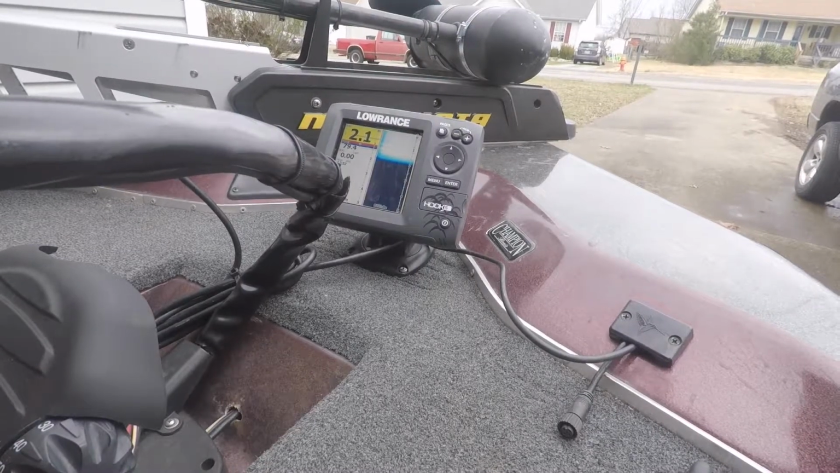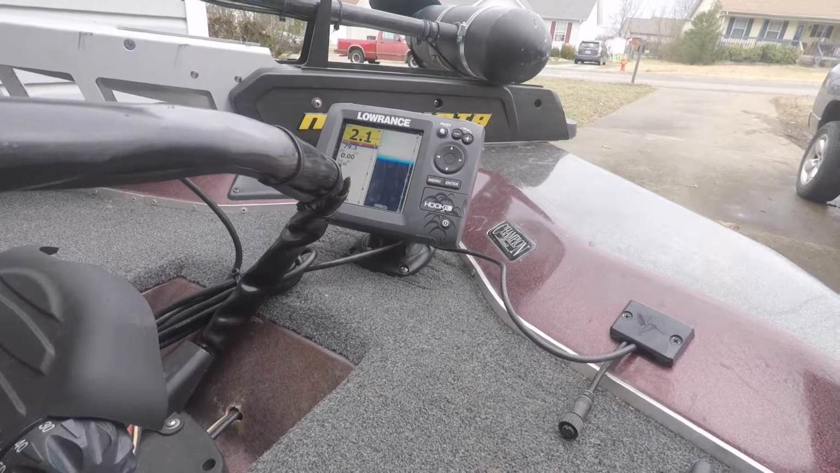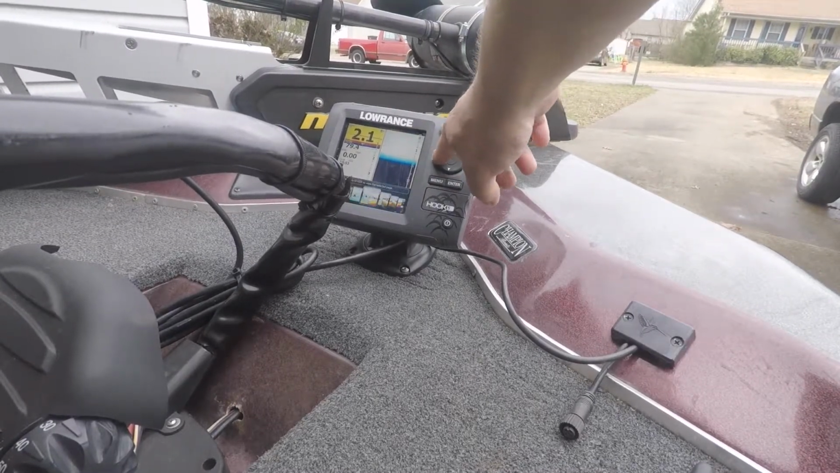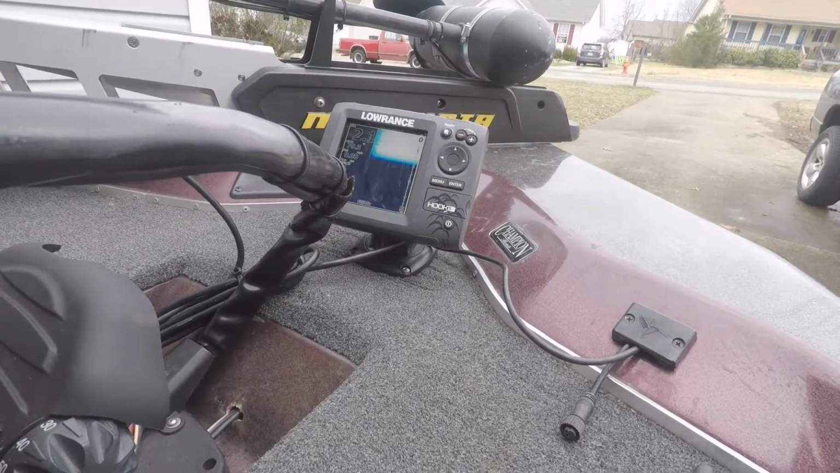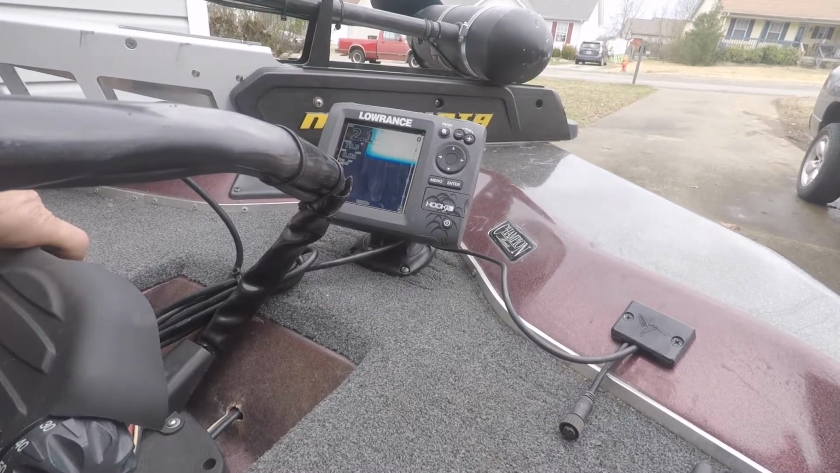I've got my Lowrance set up and I get some noise on the downscan. So if I go over here to downscan, it happens when my trolling motor is on. See if it'll do it right now. Yeah, of course it wouldn't do it.